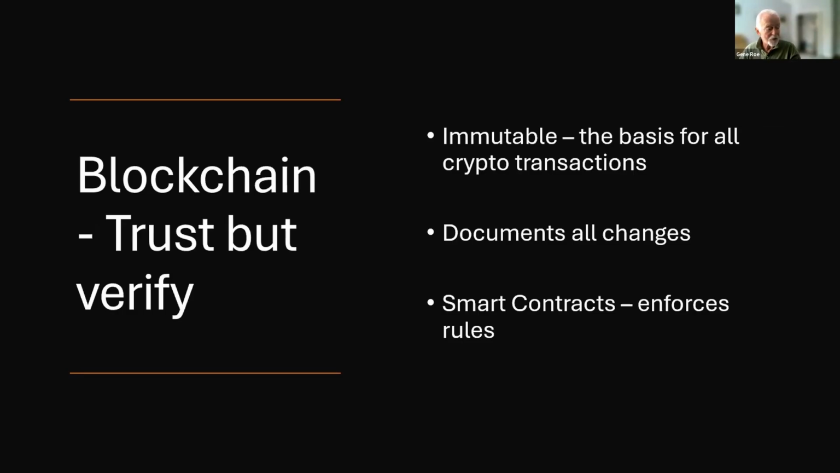The good news is all changes in a file are automatically added to the ledger or the provenance of the data when you're using blockchain. In addition, it supports smart contracts, which enforce rules about data quality and use. You're going to hear a lot more about blockchain and you're going to like it.